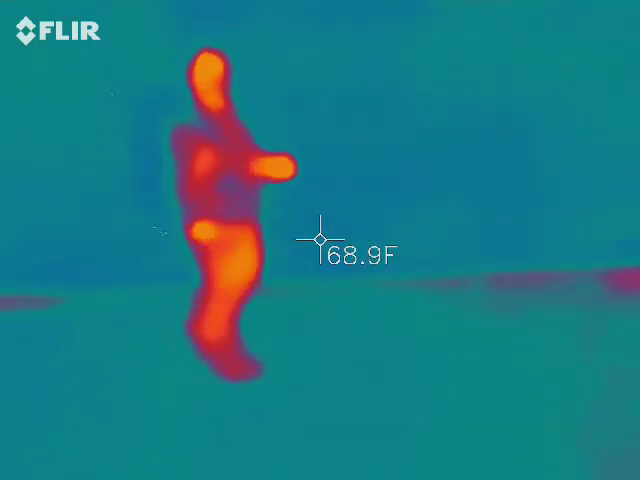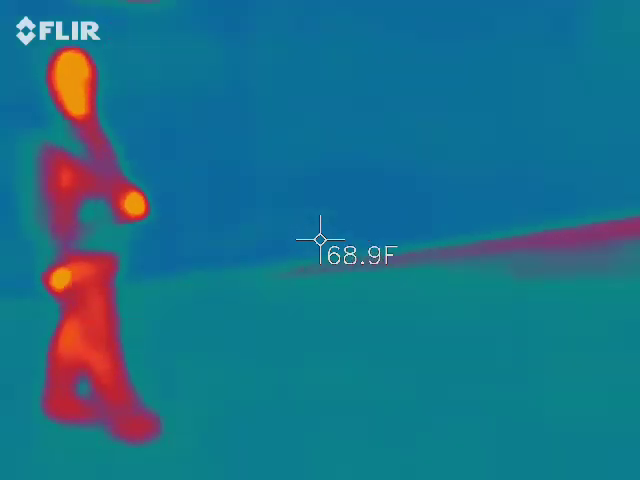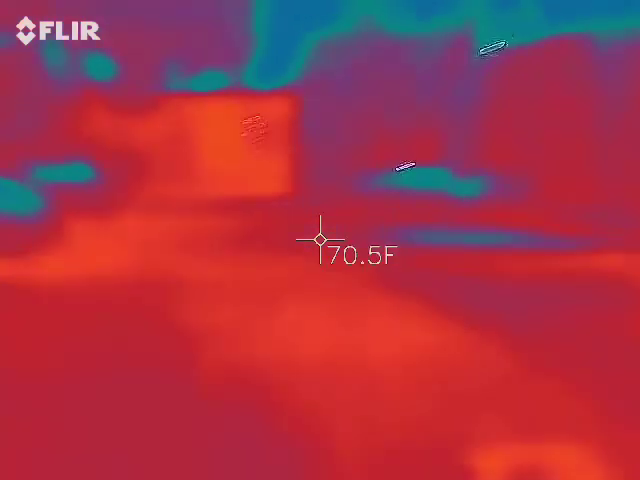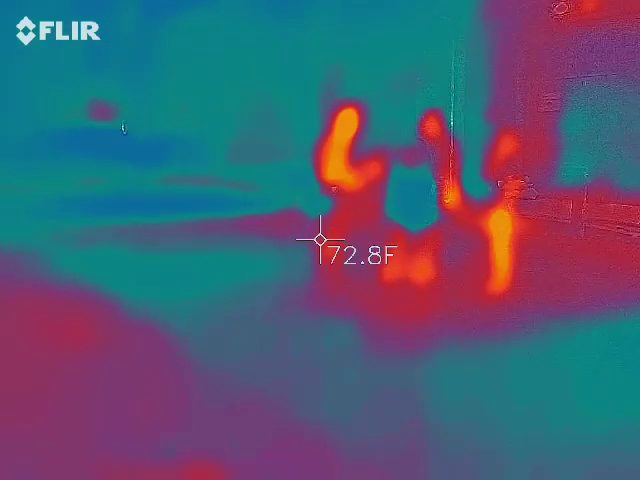What are you seeing? Anything? Keep walking. She knows all the different areas. She's looking at the photos, so she'll get back to anybody next week.